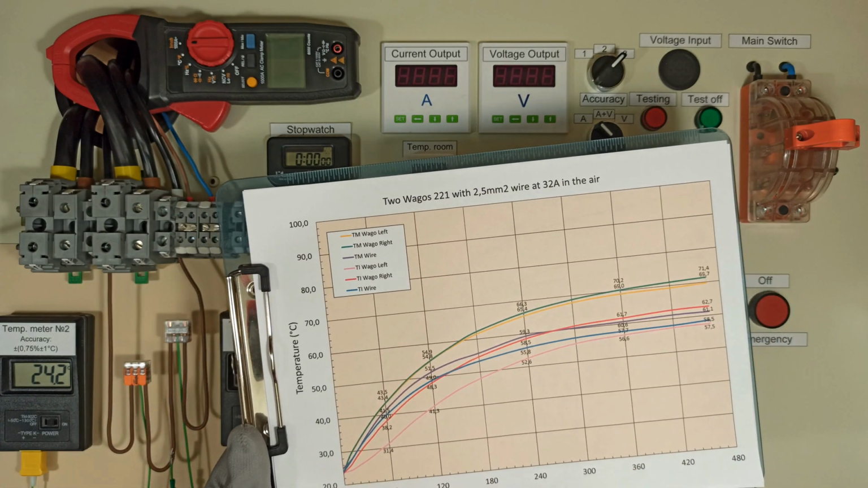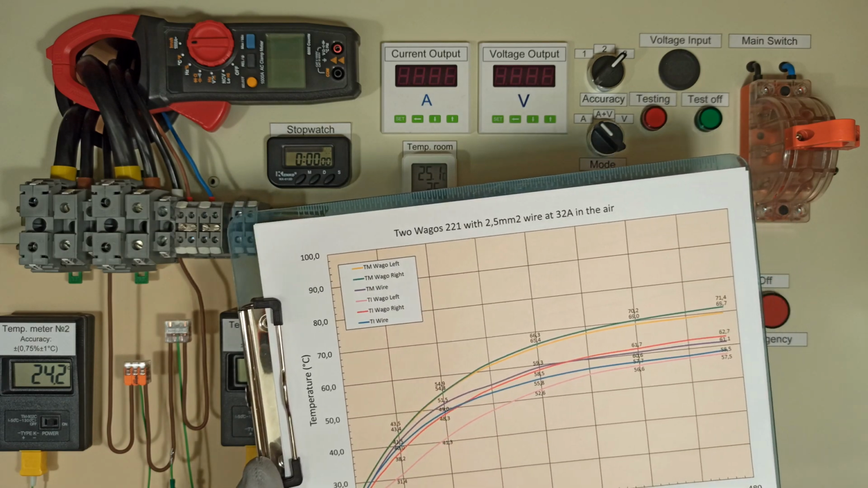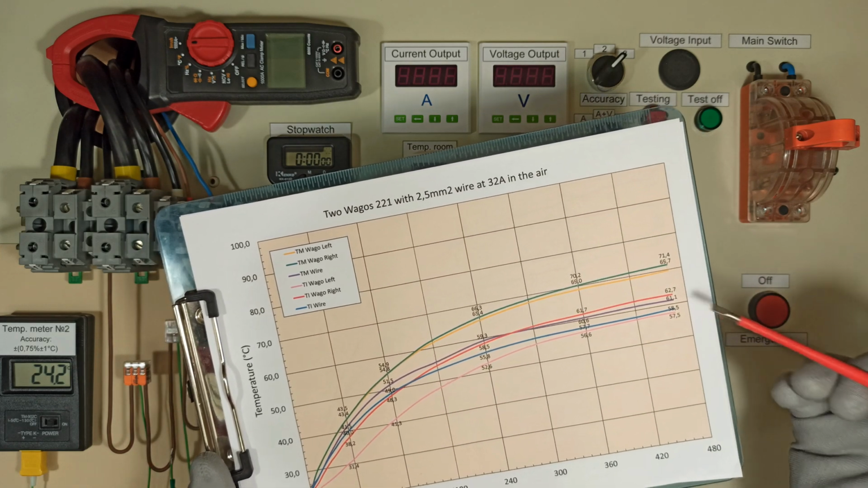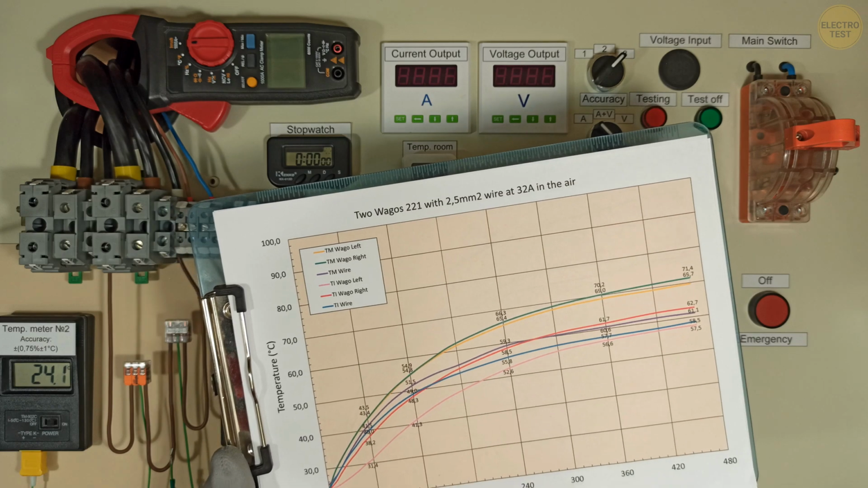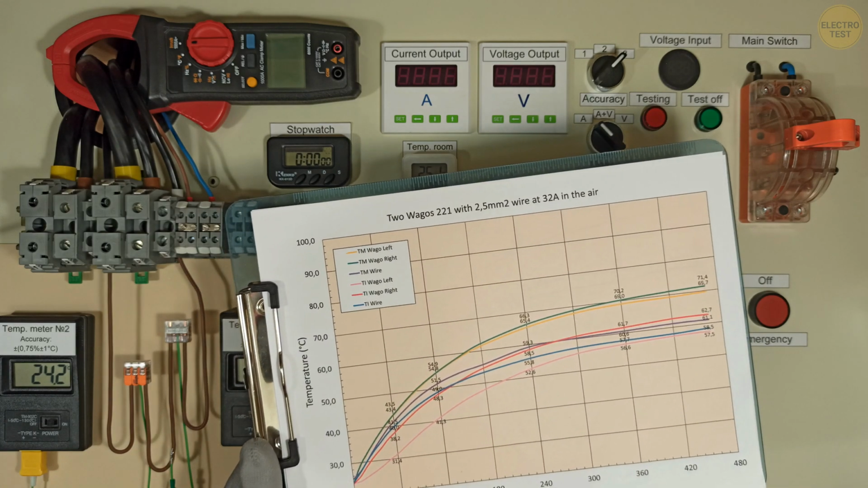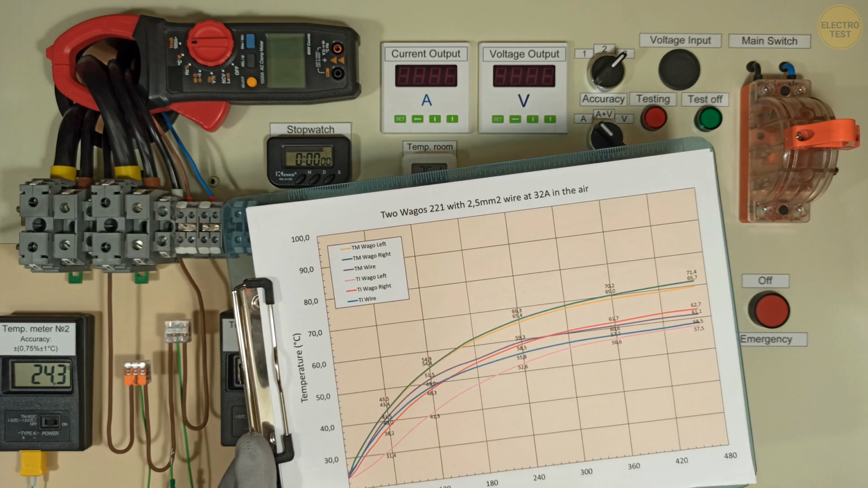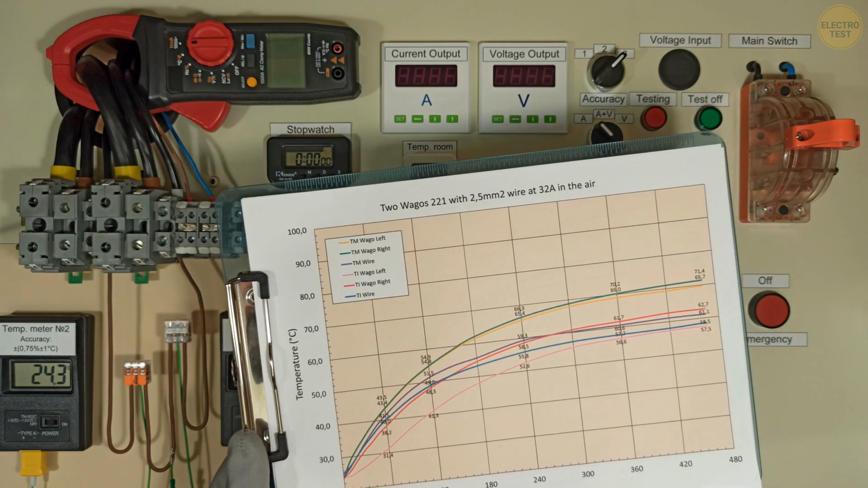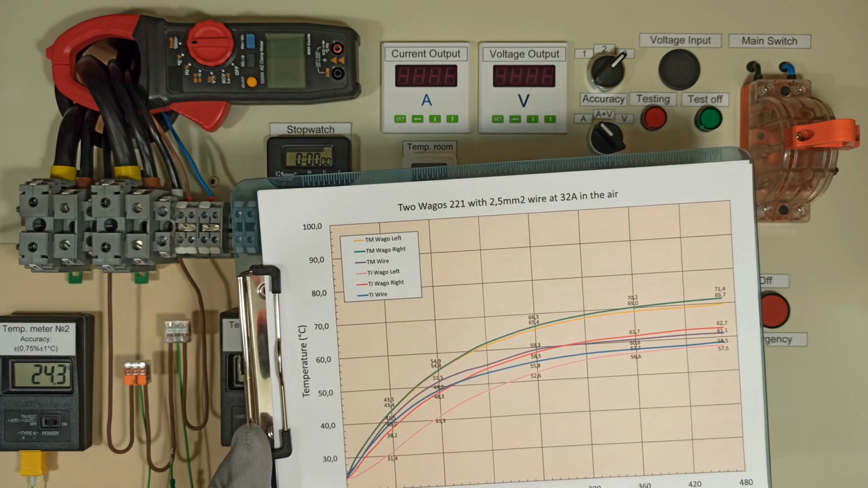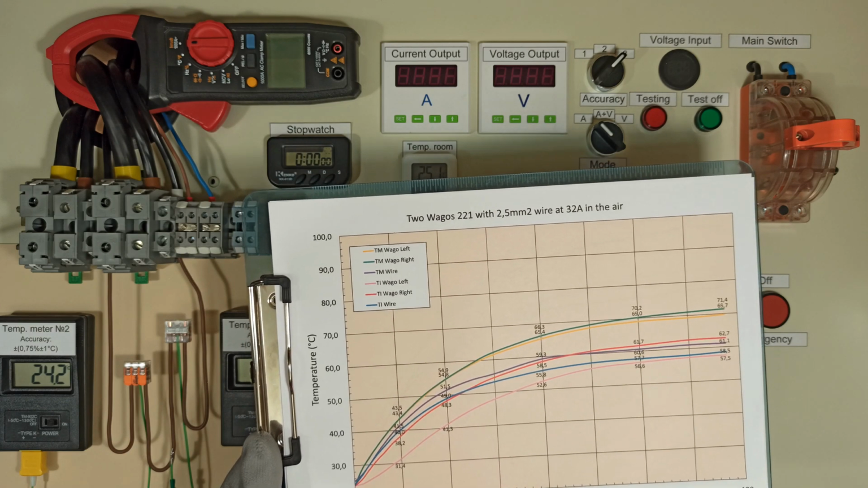The second conclusion is that each test clearly shows that the back side of the Wago heats up faster and more intensely. Here, the difference of the temperatures was about 5 degrees. This is because the back surface directly touches the contact plate. The higher the current, the greater the difference of the temperatures. It makes sense to measure temperatures specifically on the back side. What do you think?